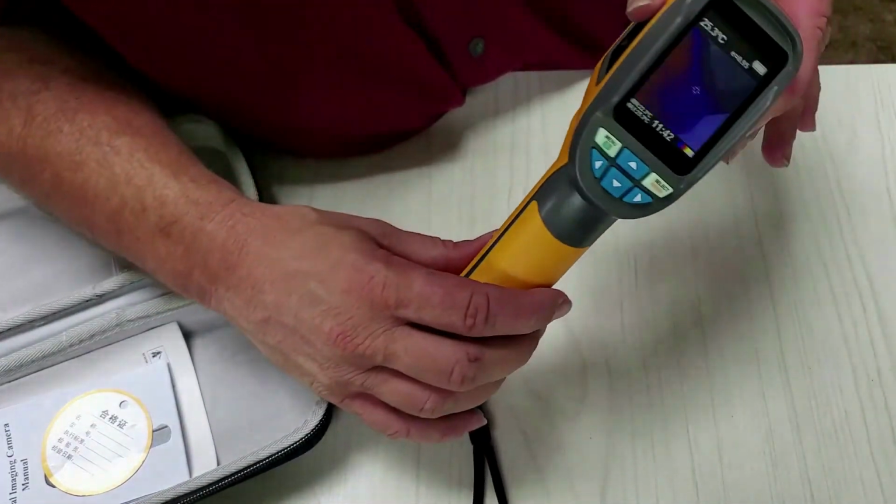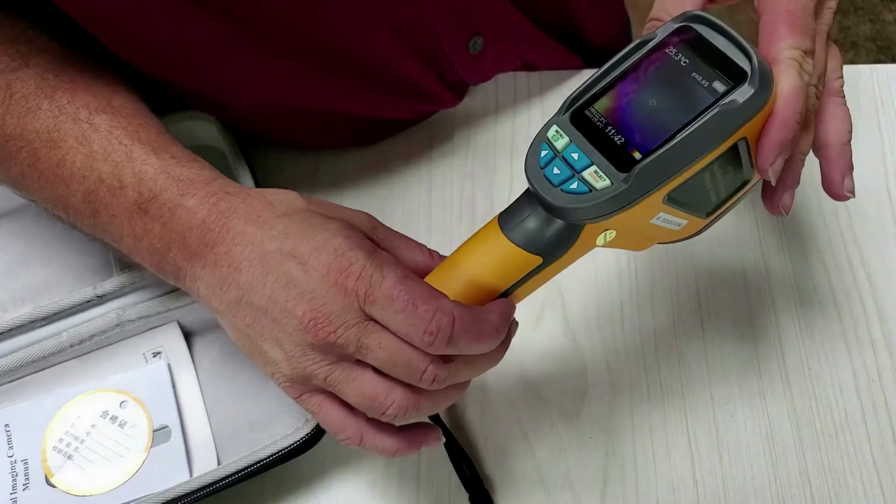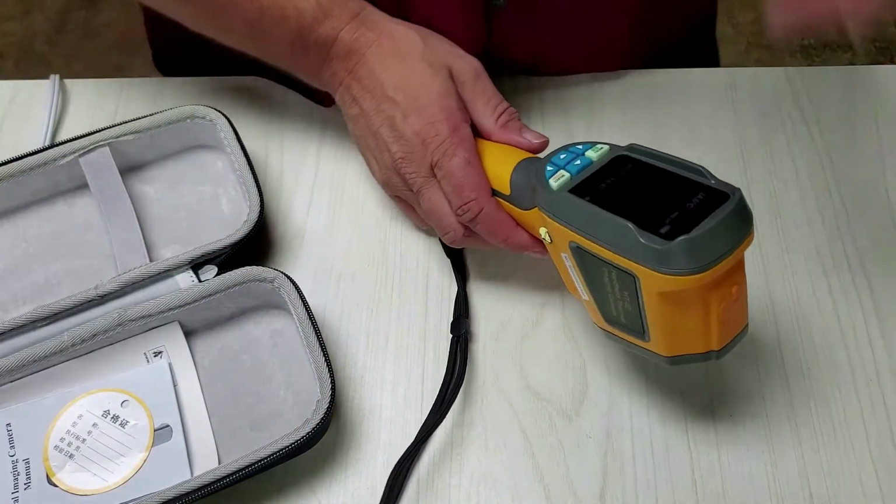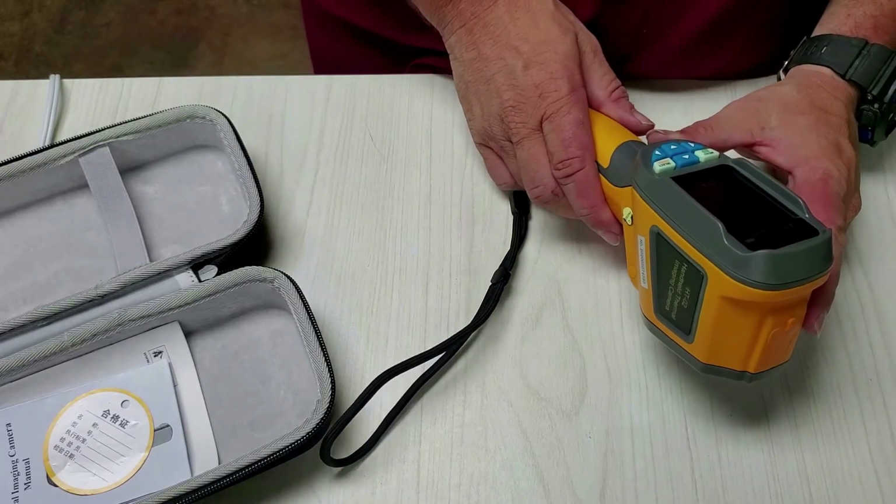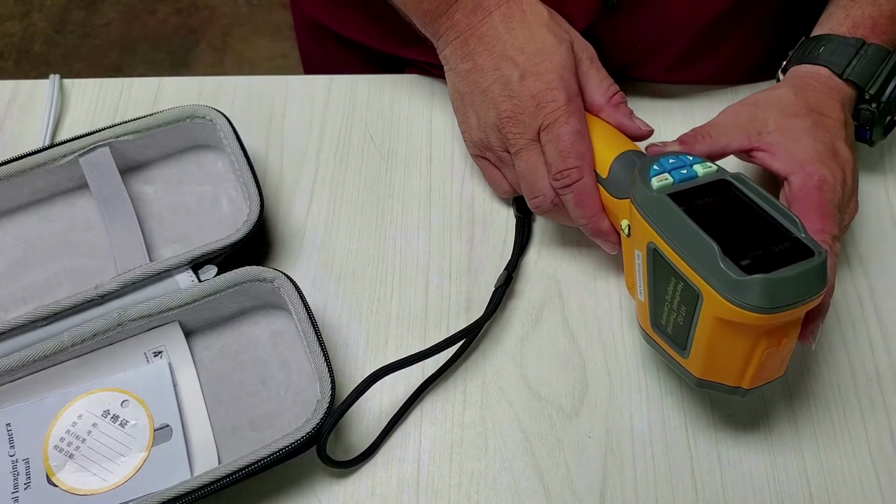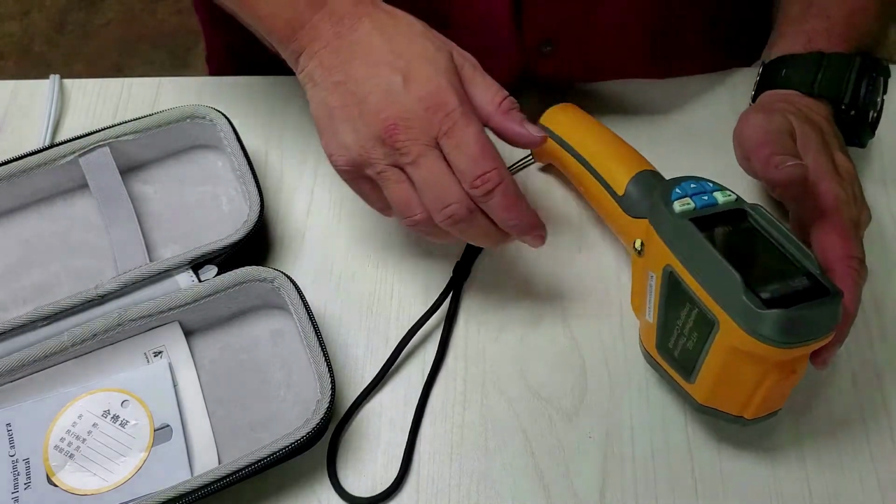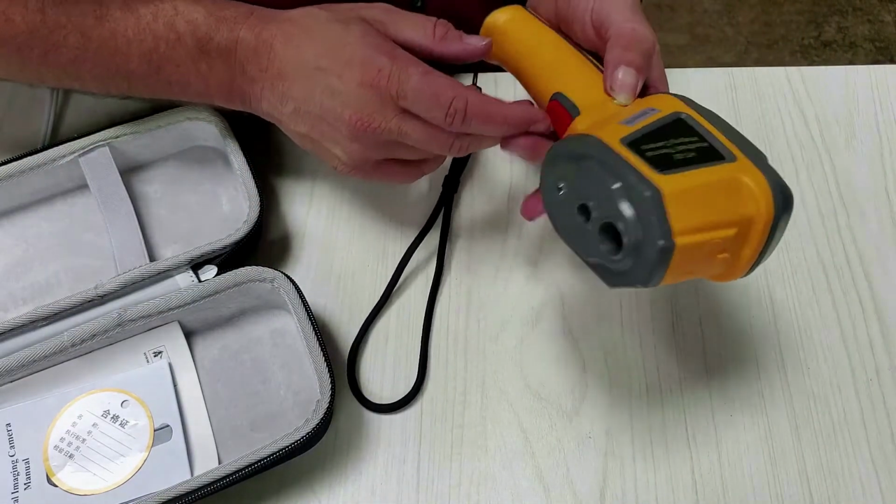That is awesome. The range on this goes from like, what's in Celsius? I wonder if I could change that to Fahrenheit. I gotta read the directions. Oh man, I really don't need to know the temperature.